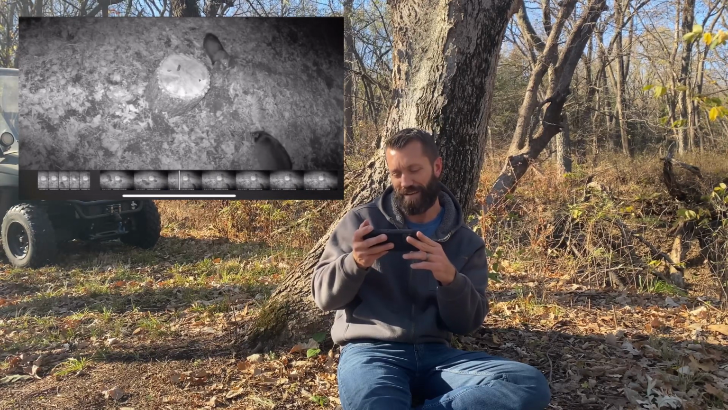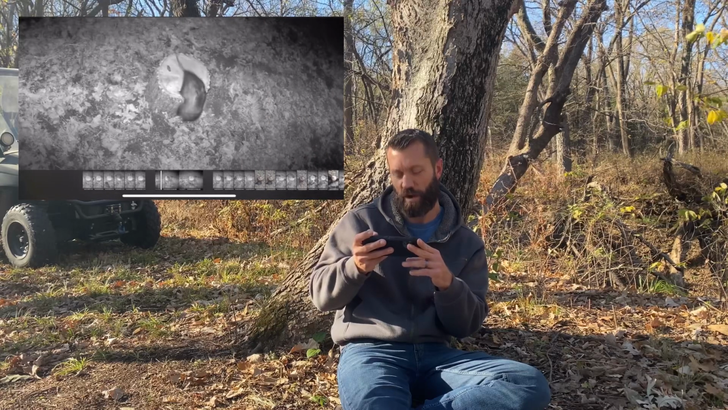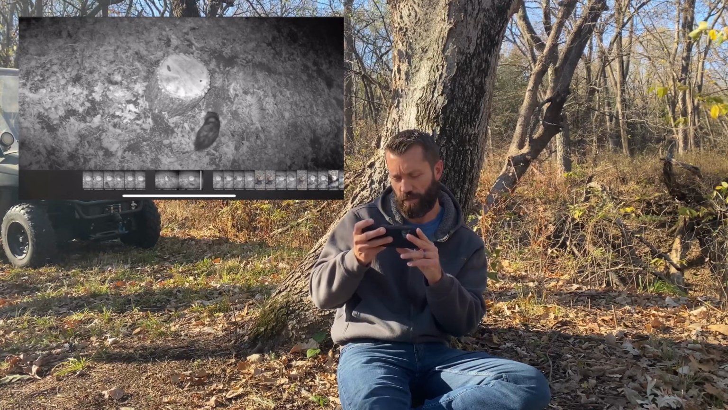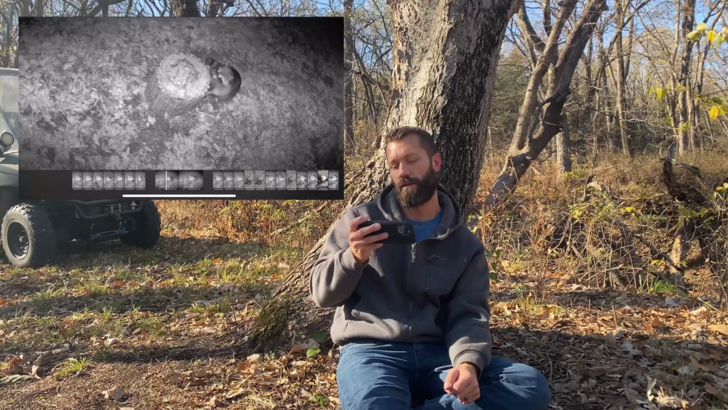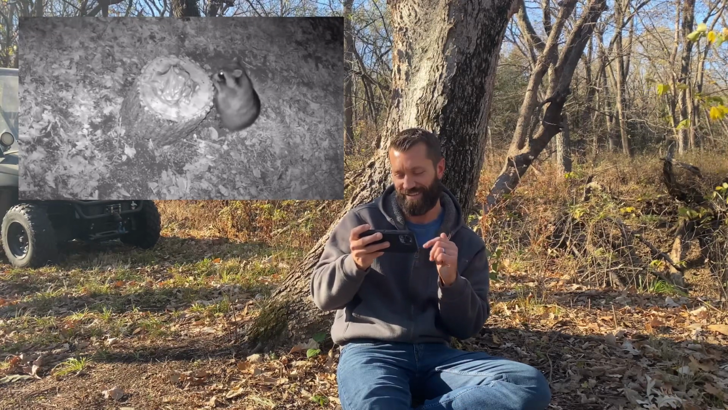Holy cow. Battle of the stump. Oh, there's the possum on the stump. Just doing this thing. Oh, he's munching on something. You can see his mouth moving. Ooh, there's the peanut butter. Ooh, you can hear the owl in the background.